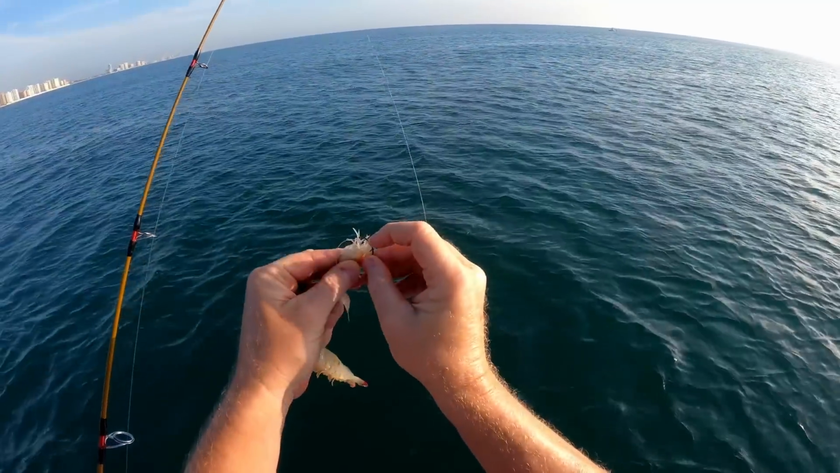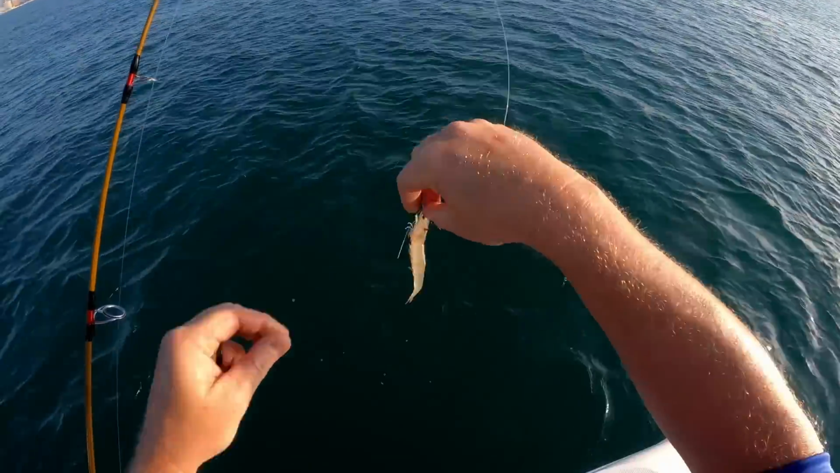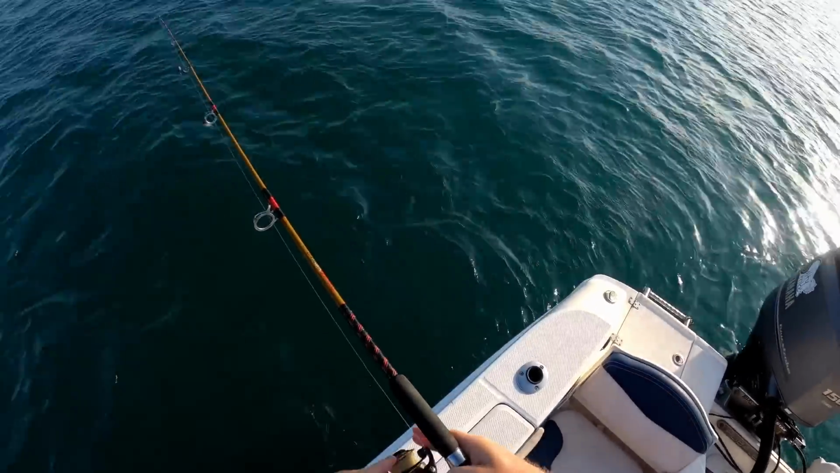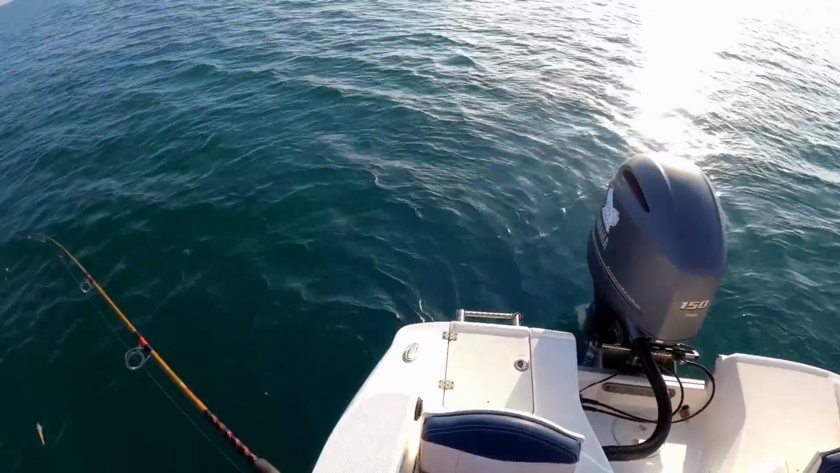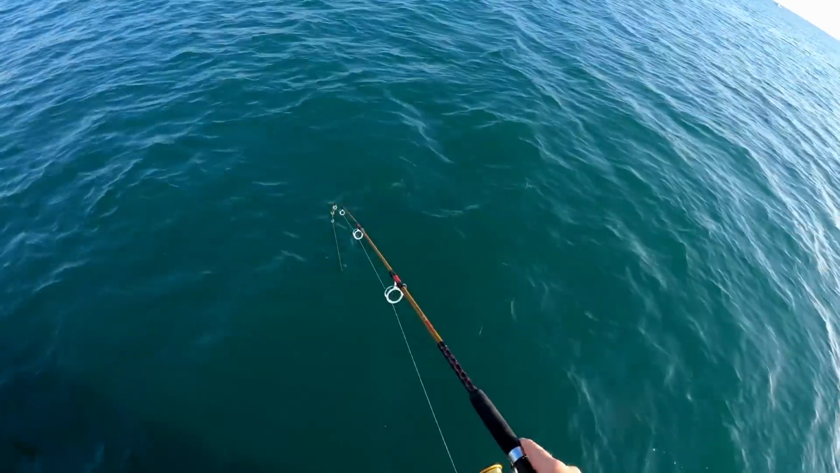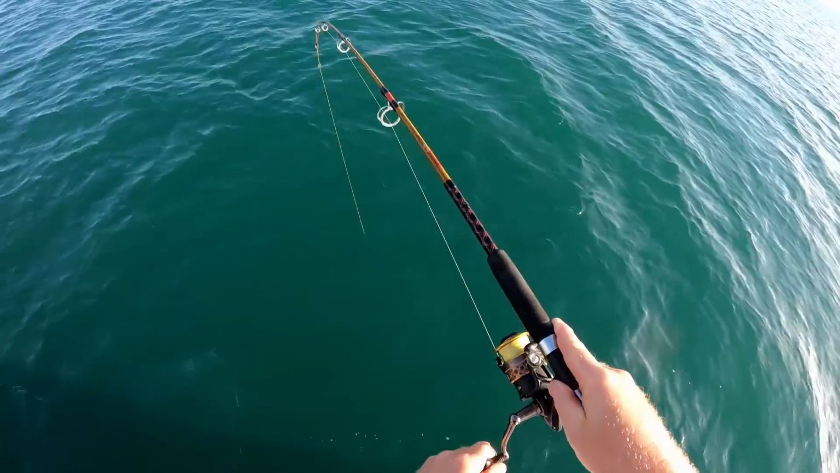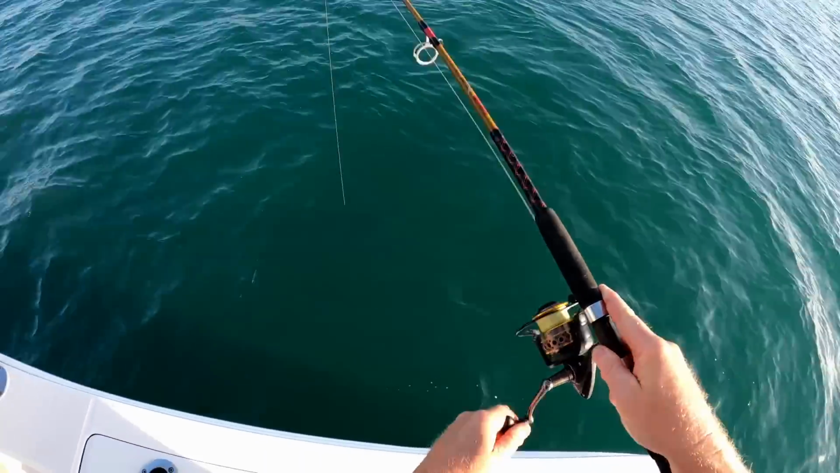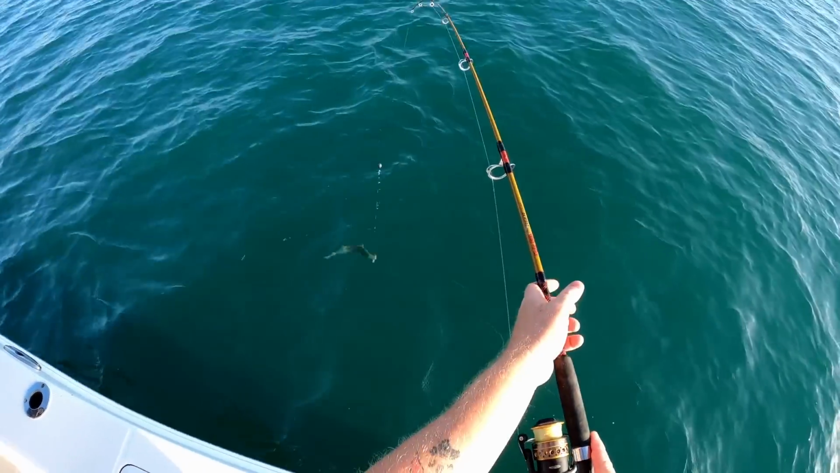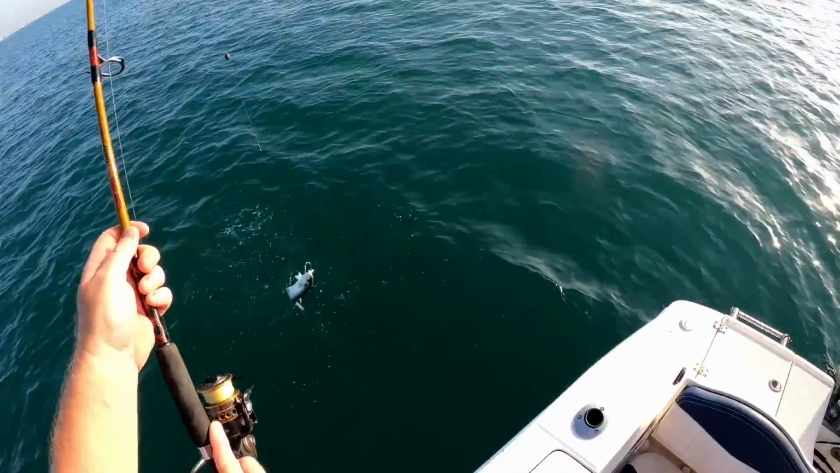All right, we're doing the same thing here. Showing a little bit of fish sign, not bait, but we'll see. Got our first one. What do we got here? It's not huge, but we got a bluefish.